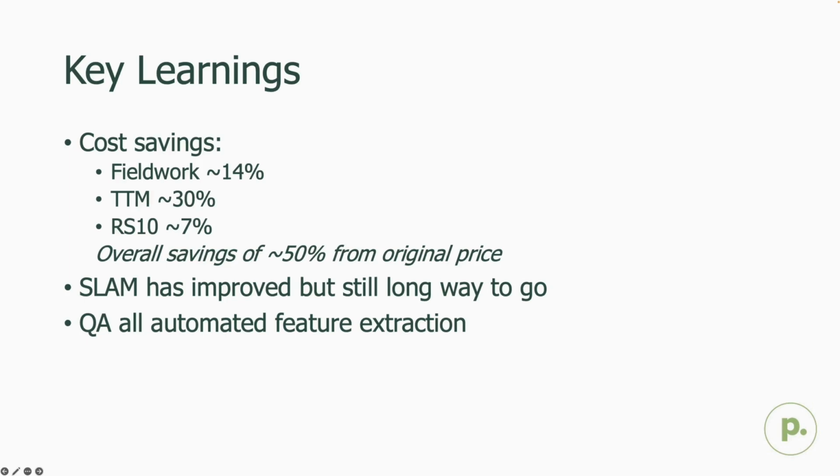By electing to use the mobile scanning, we were able to reduce our data capture costs by approximately 14%, and by using the MLS, we also removed the need for temporary traffic management, which reduced the initial price by another 30%.